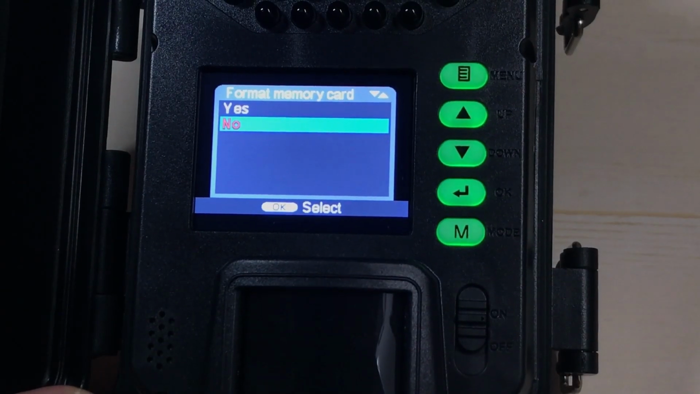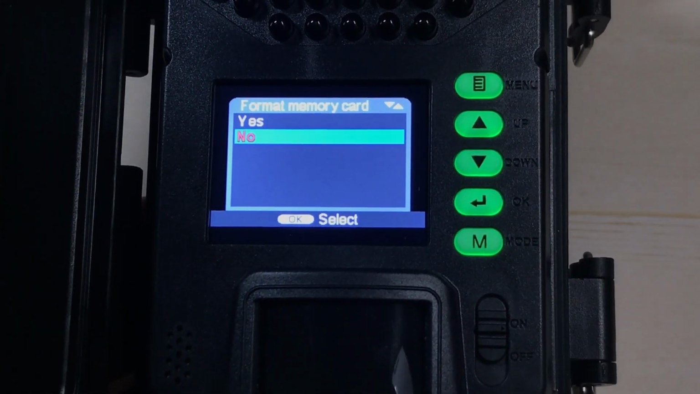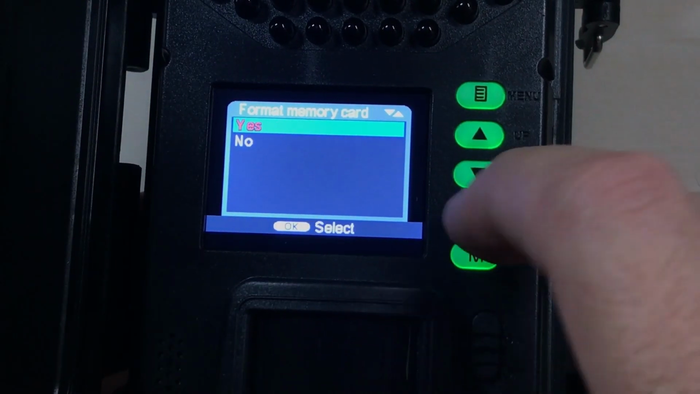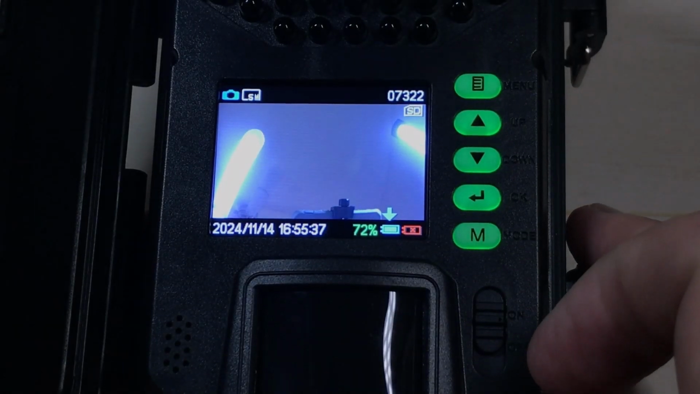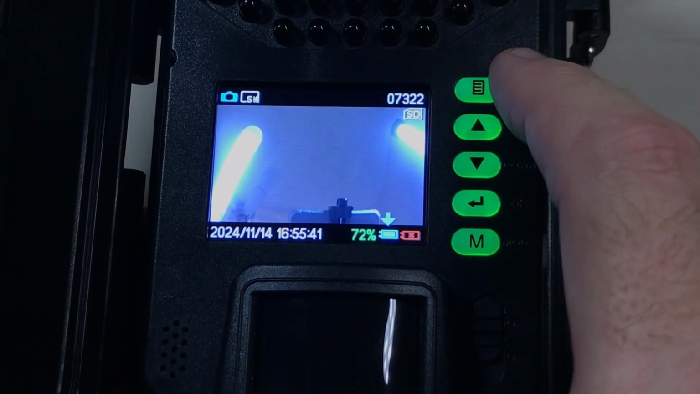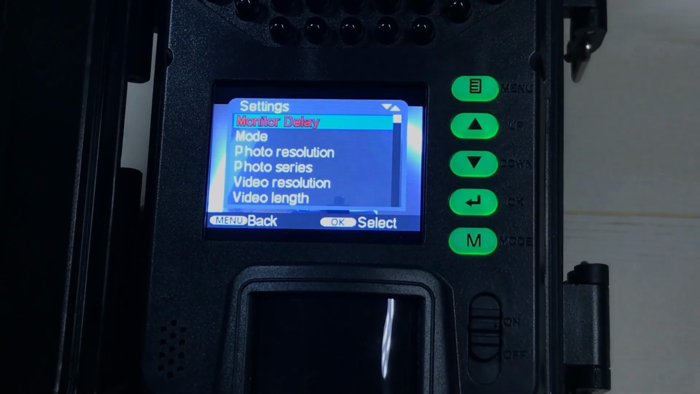First thing it's going to ask you is if you want to format your memory card. You always want to format the memory card the first time you use the camera, first time you put a memory card in there. So I'm going to go ahead and choose yes. And now it's going to take us to our regular camera mode. So at this point, I'm going to press this top right button. What that'll do is it'll take us into our menu.